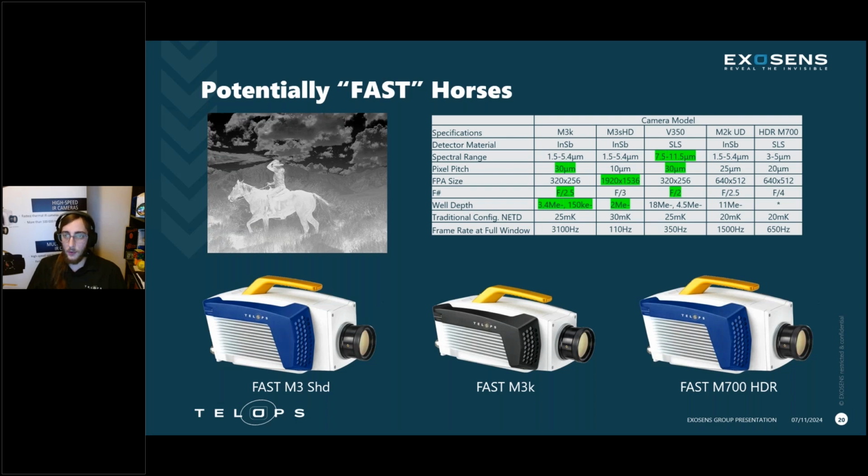The other camera we've done a lot of work on is the M3 SHD. This is our high definition option again, 1920 by 1536 pixels. You do get smaller pixel pitch there, but it does have pretty decent well depth options. And again, we've characterized that camera below 1 microsecond and are currently working on a multi-point calibration to rectify the detector performance at these ultra low exposure times. The last camera I'll mention is the V350. That is our long wave option. That's what we're going to be looking at next, especially for cold spray applications where you don't have these high temperatures at all.